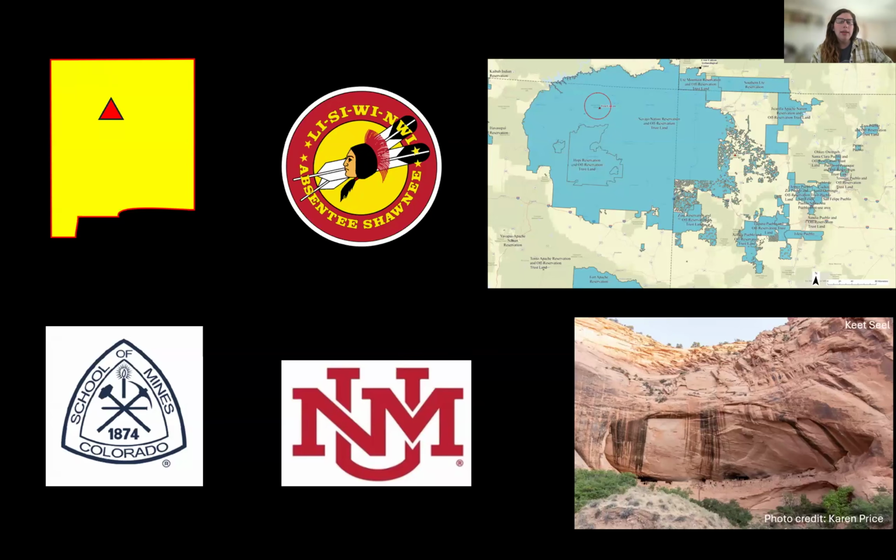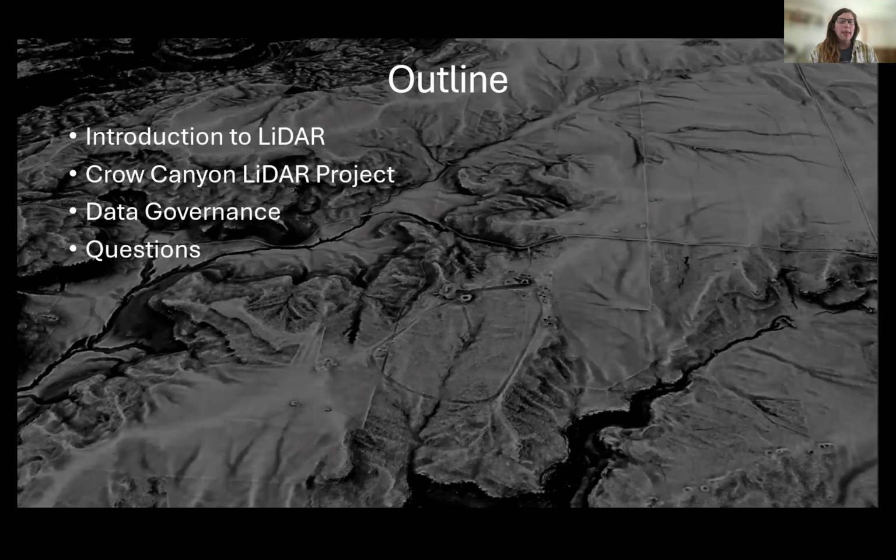Prior to coming to Crow Canyon, most of my archaeological fieldwork experience was in New Mexico or northeastern Arizona. My dissertation work took place at Batatakin and Keet Seel, which are ancestral communities located in northeastern Arizona as part of Navajo National Monument.